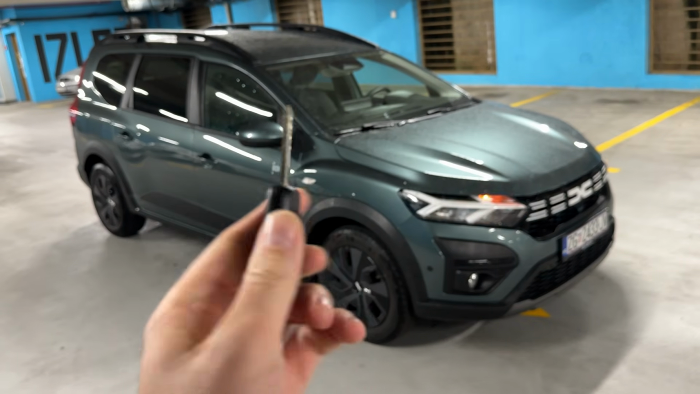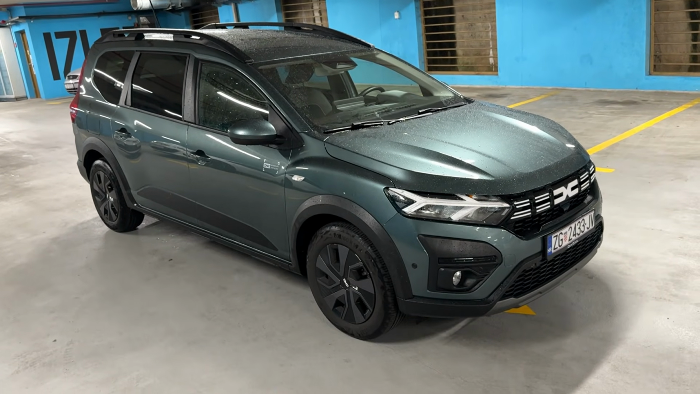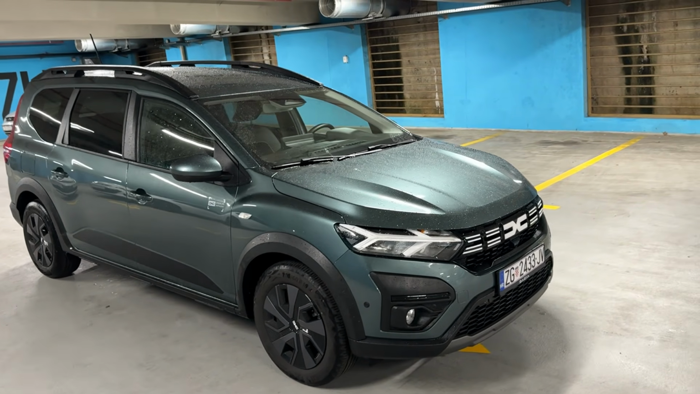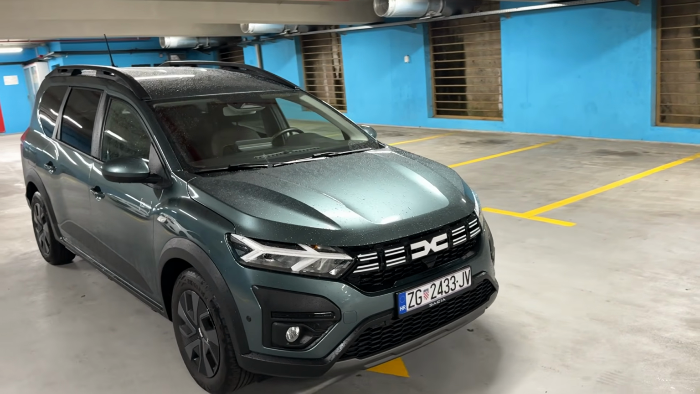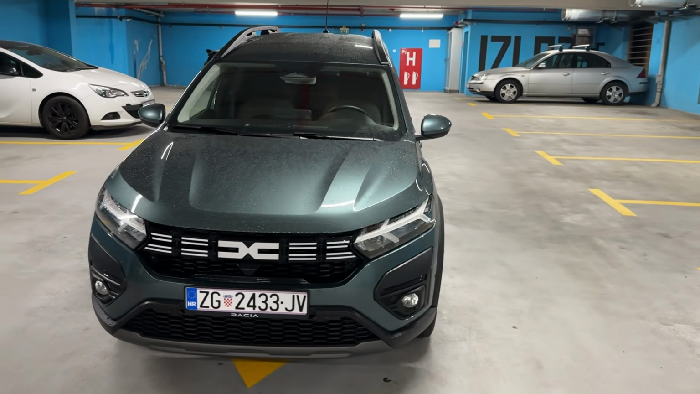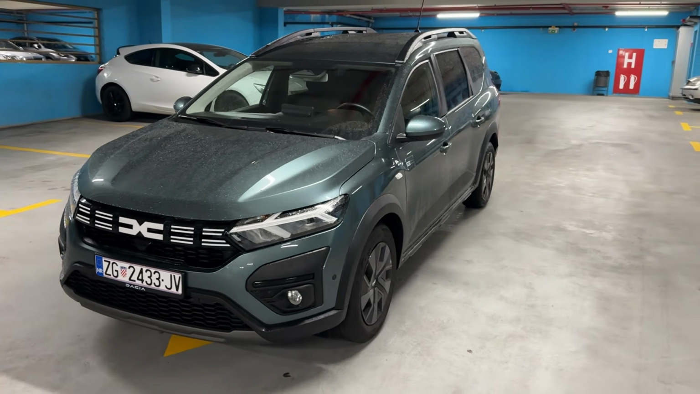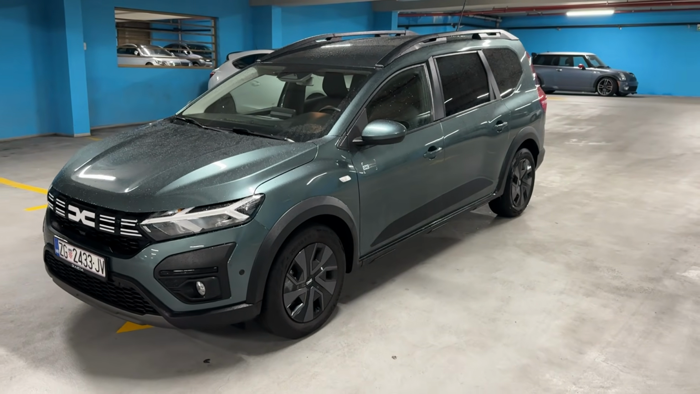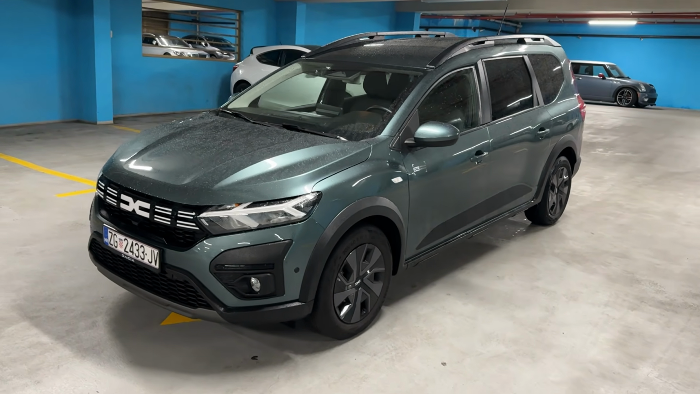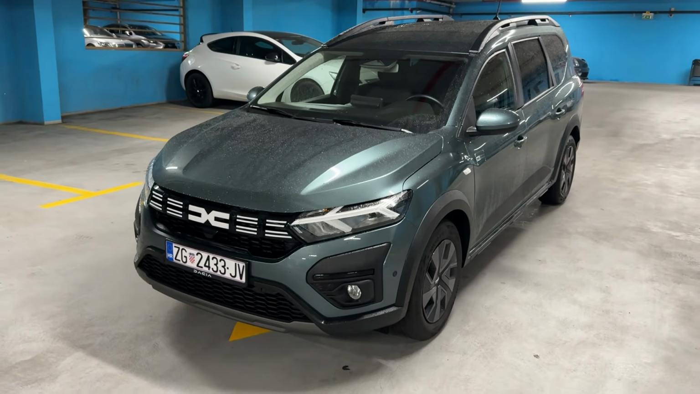Today we are going on a night point of view drive with this car, the Dacia Jogger, and here we have the Eco G version. So the Eco G 100, which means we have the dual fuel, so the petrol and LPG. I will talk about the drive itself and the specs in a moment, of course, when we step inside the car. Now let's take a look at the exterior design.